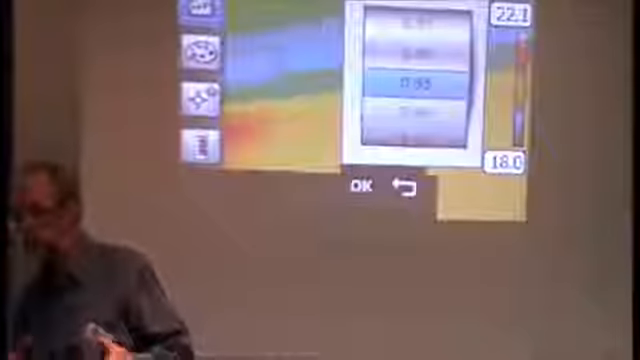We don't have one here, but a glazed ceramic cup, nice and shiny, has an emissivity of about 0.85 to 0.9, depending on what it is. It's certainly not down where the metals are.